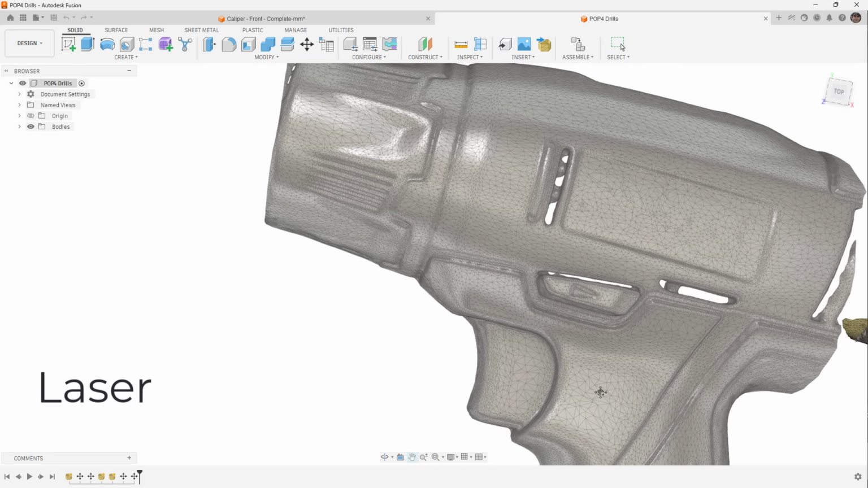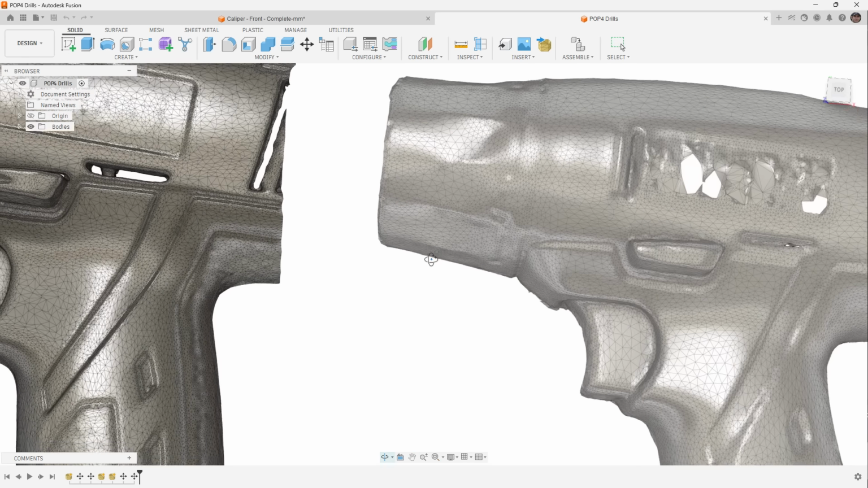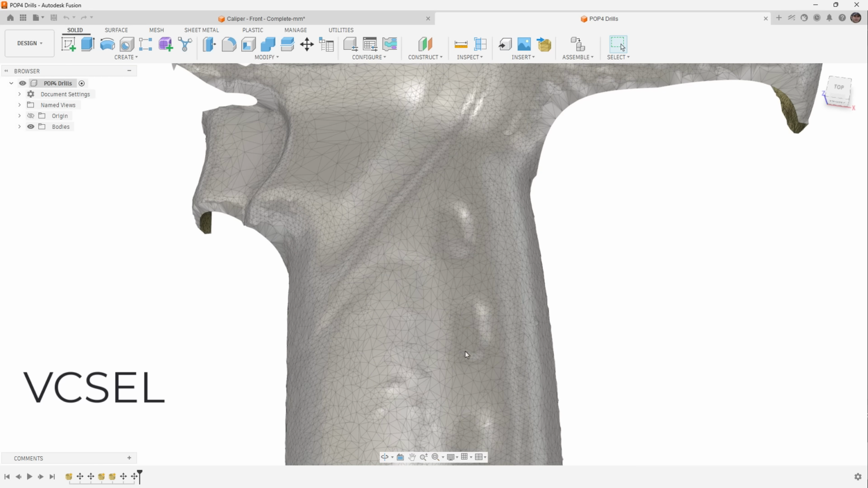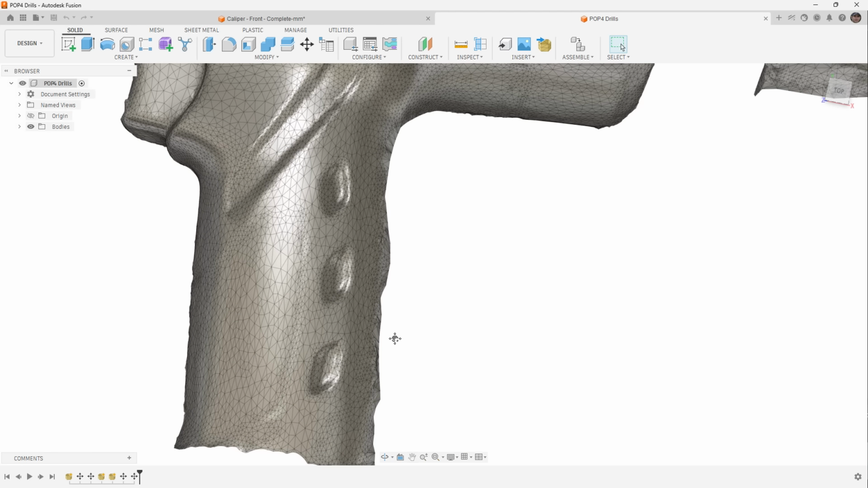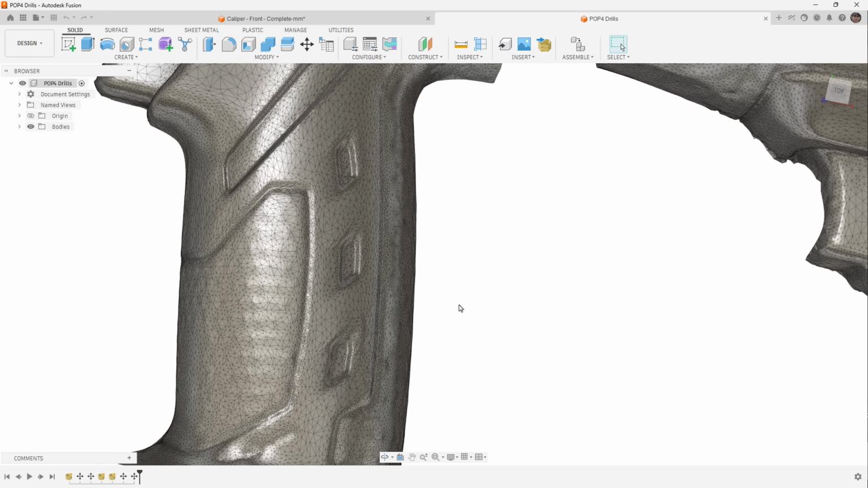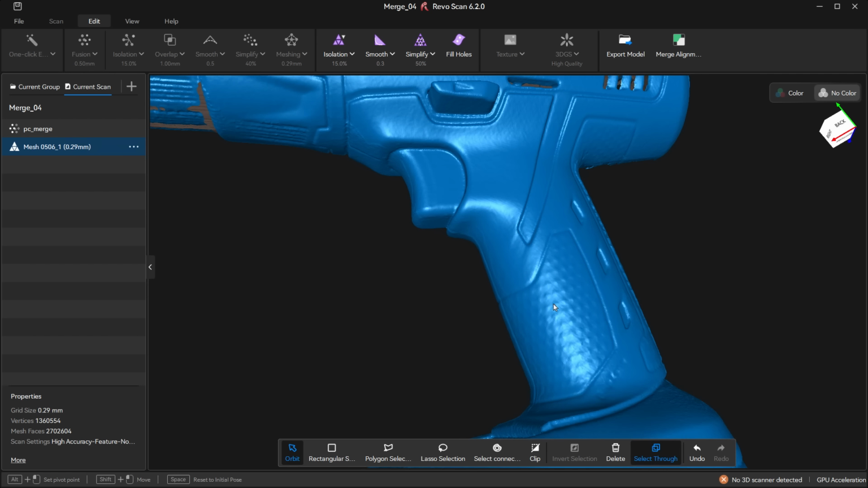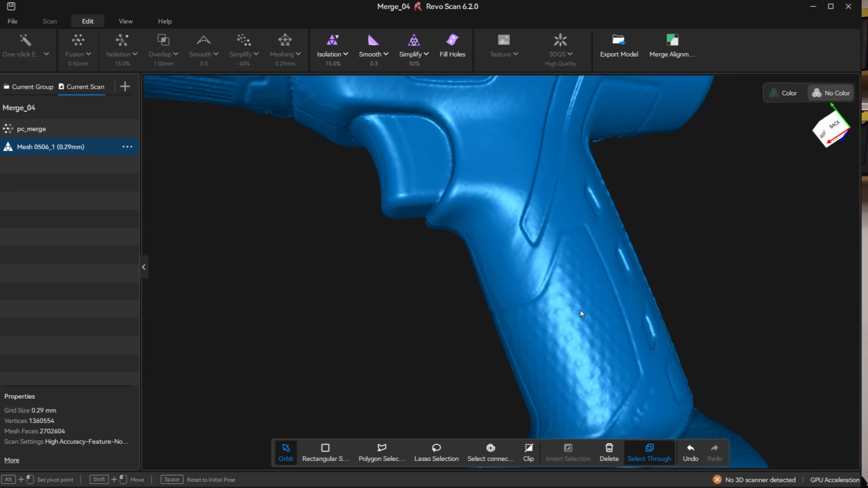Quantifying that is tricky. In the last video, I did share a file where I had this drill scanned with all three modes, and you can see the difference in there. I'll put a link to that in the description of this video if you want to see it. That's a pretty good tell because you can look at things like the detail and the grip, the crispness around the adjuster area. These are all things that get pulled out really well with the laser scanner, and they kind of disappear with the VCSEL mode. So just something to keep in mind.